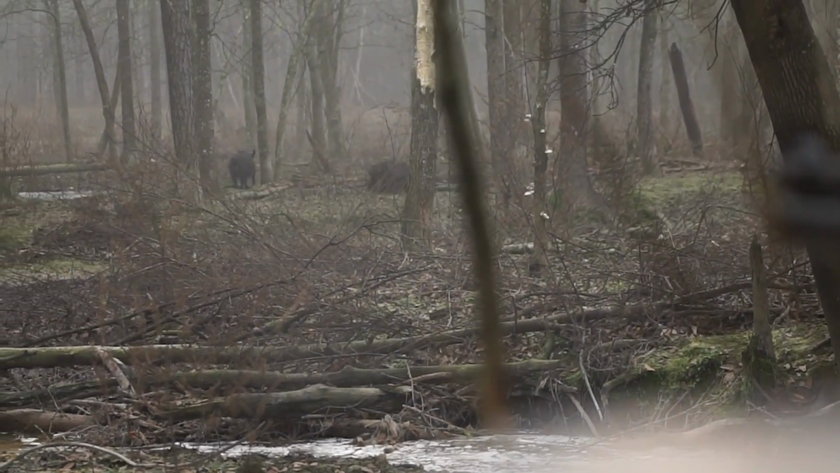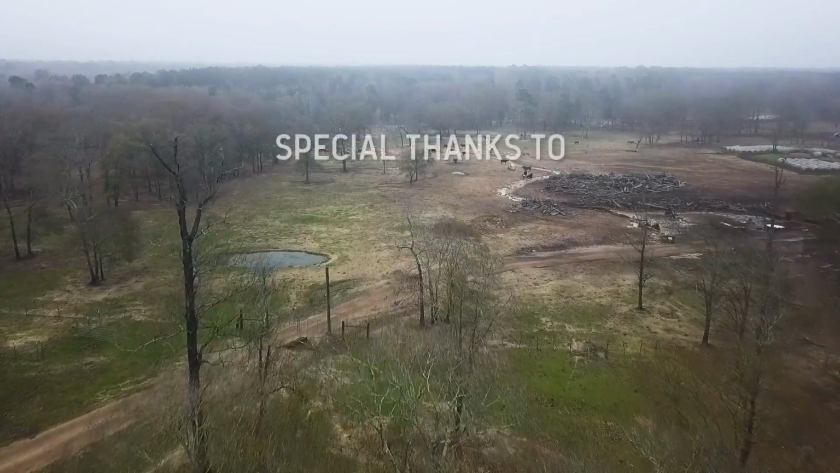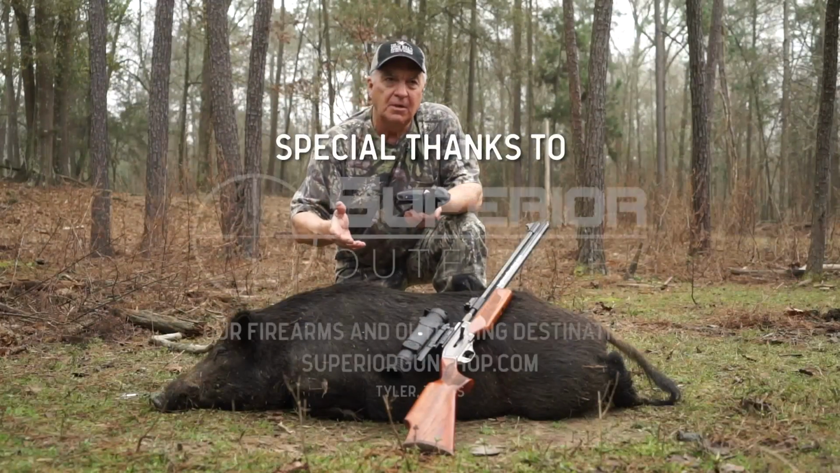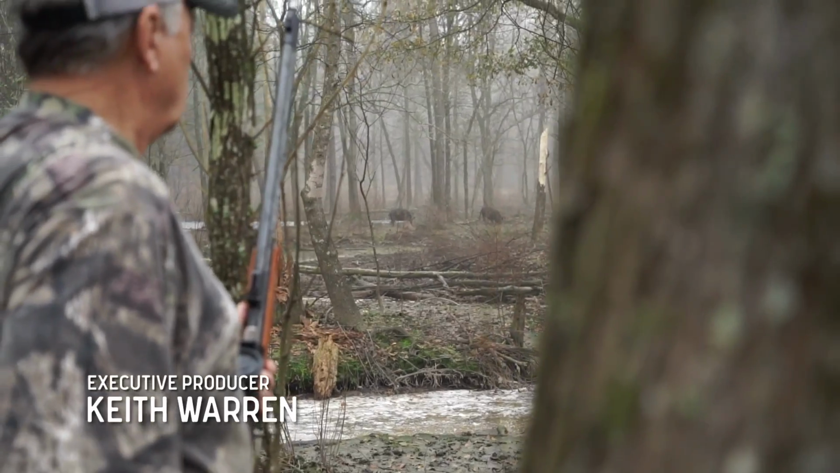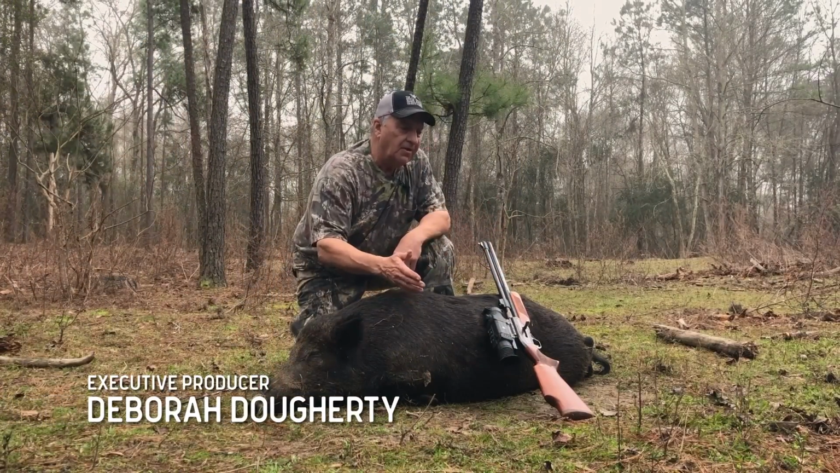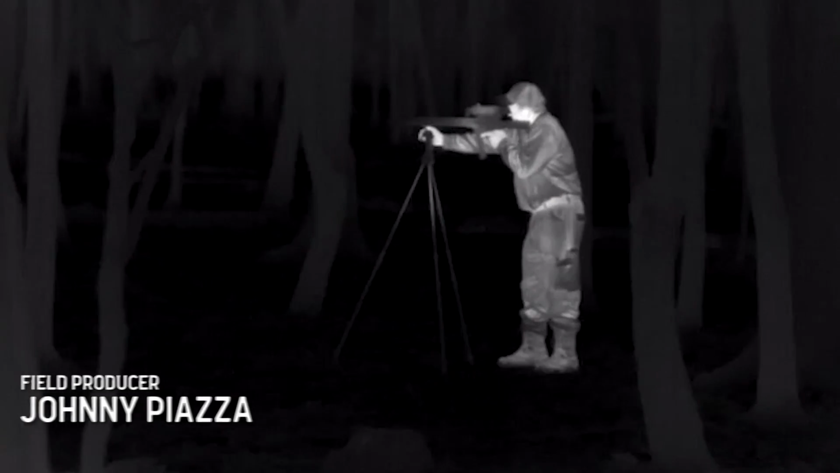But the cool thing about coming out here to Hog Wild Adventures is that there's so much country, and the habitat, as you can see, is perfect for hogs. It allows a hunter, if you want to stand hunt, Billy can put you in a pop-up blind or a ladder stand. You can stand hunt, or if you want to spot and stalk, you go spot and stalk. Billy really wants to focus on air guns. If you're an air gunner, a crossbow shooter, or a vertical bow shooter, that's really who he focuses on. With me, he kind of made an exception to come out here and bring that little 9mm carbine to practice.